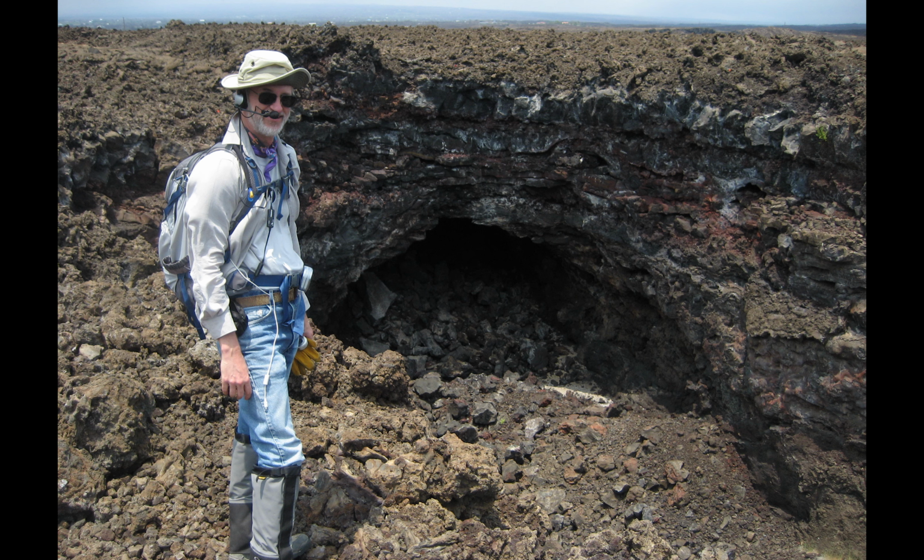In this talk, I will discuss results from a LiDAR survey of Lava River Cave and make a few comparisons with pits in volcanic terrains on the Moon.